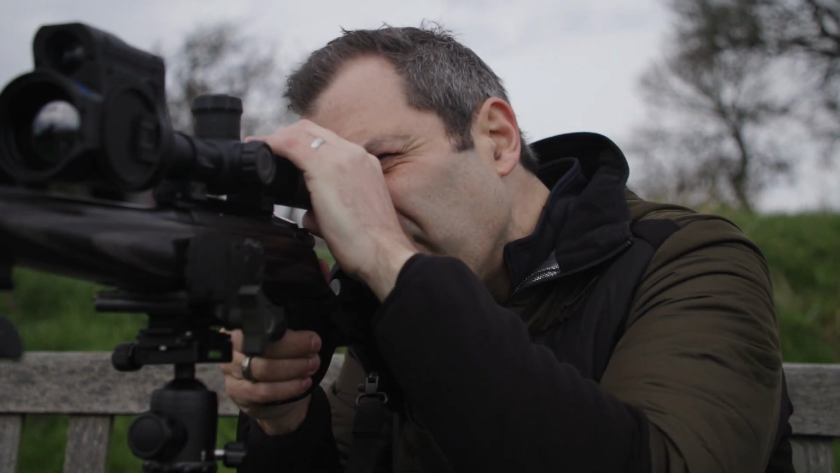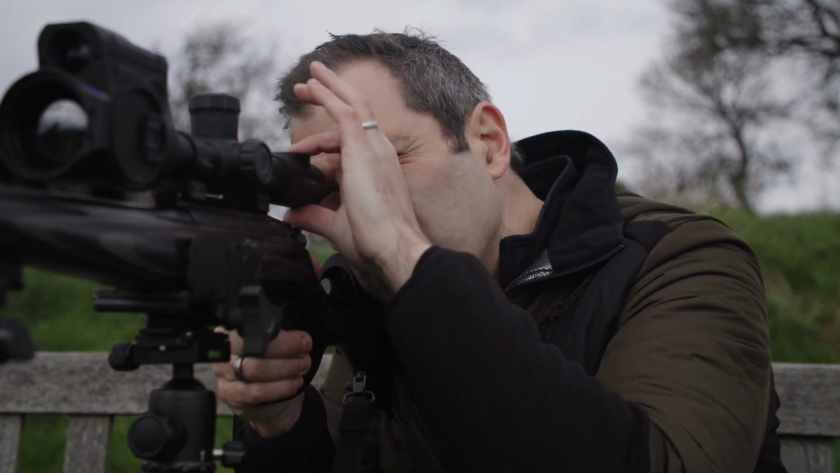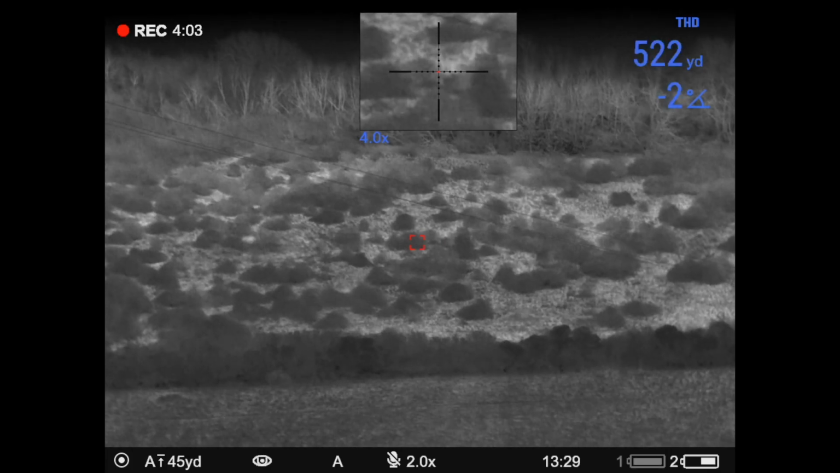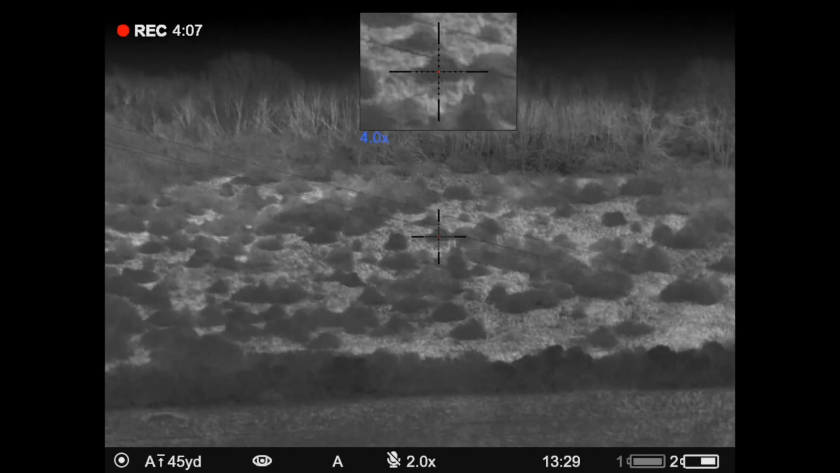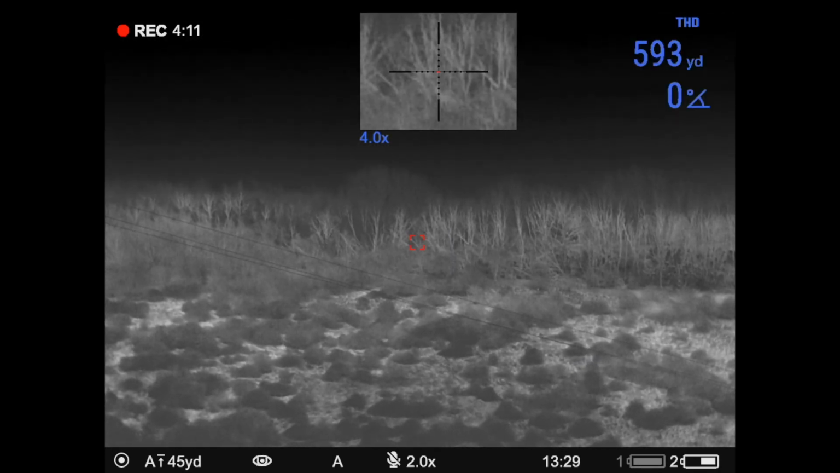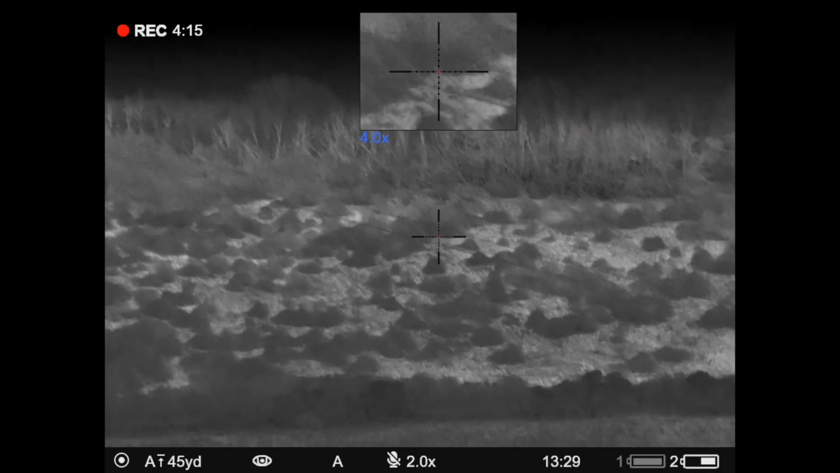But yeah, it's the button nearest your eye when you're working, and you just literally press it once, little red box comes up, it tells you how far it is. Far side of the valley here, those trees, 593 yards. It's not struggling at all at that kind of distance.